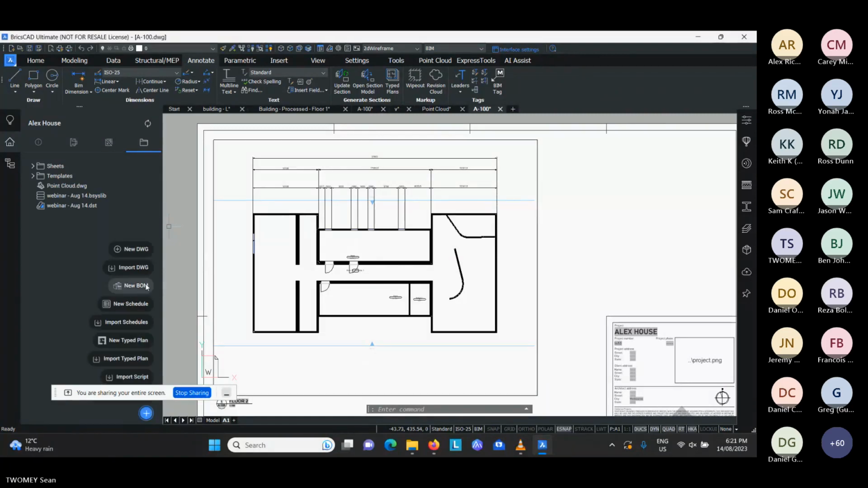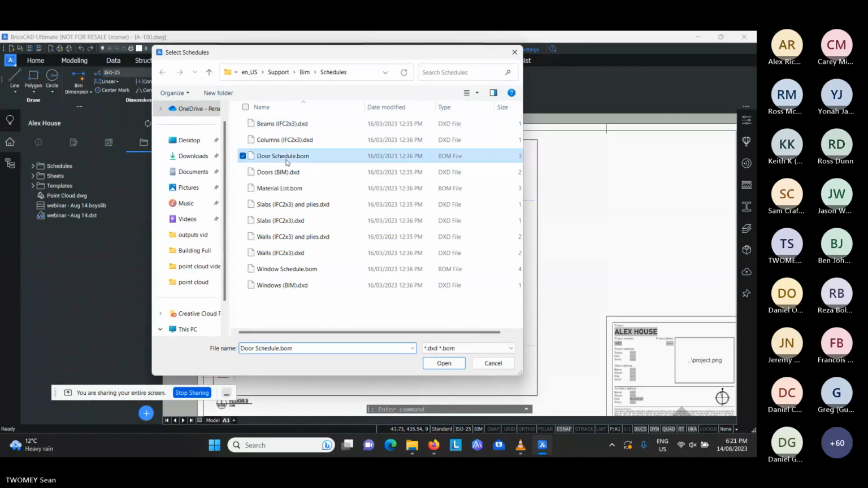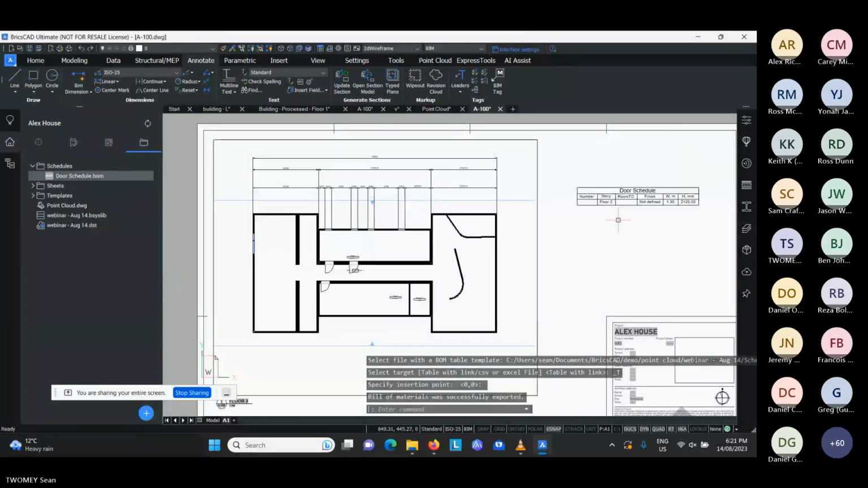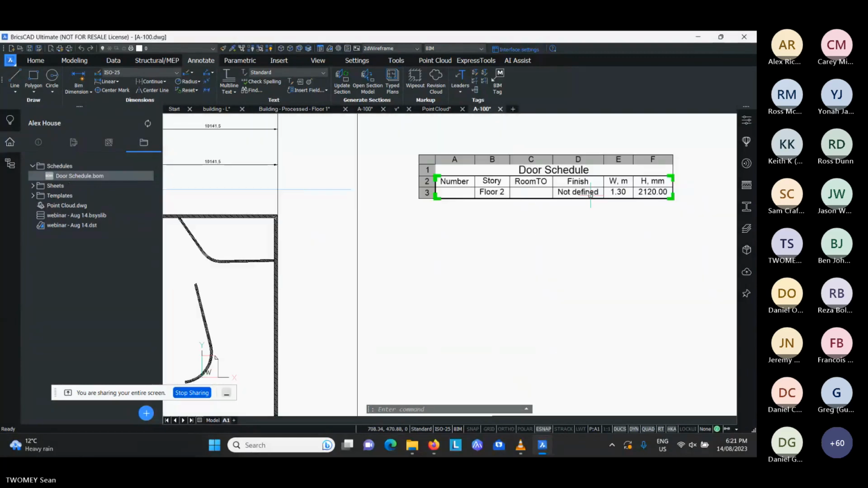So after you've gotten the basics done, you can then go and look at these, and you can say, for example, let's build a new schedule. Now, you could do a brand new one, or you could say, let's import one. So the software ships for a certain number of these. So let's import a door schedule here. And now we'll say we got a door schedule here. So if I drag that across, this is my door schedule. Now, in my case, I only have one door type, so it's not very, very exciting.